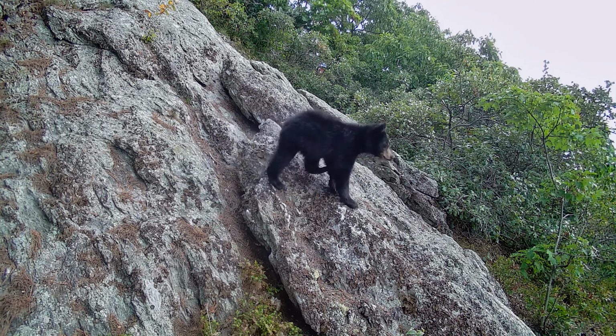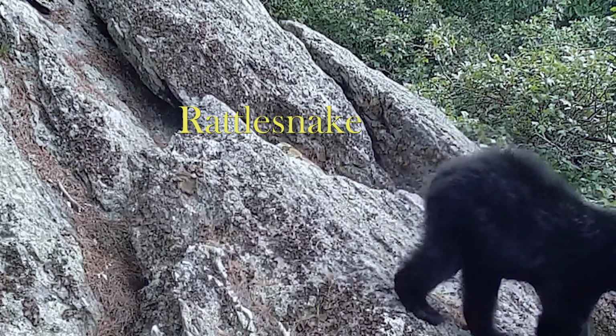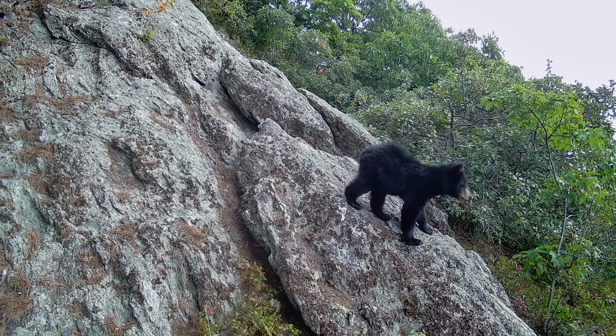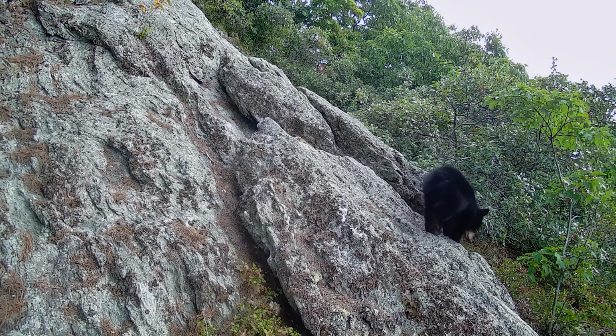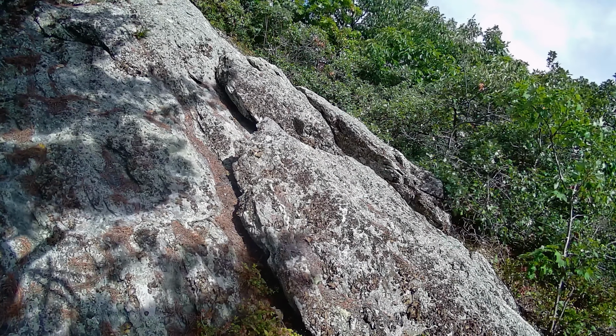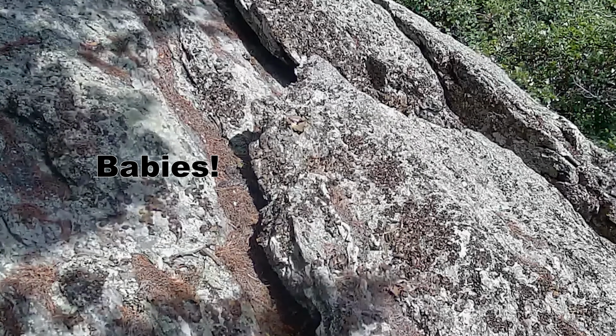This is my favorite clip from this site. A young black bear unaware that it just walked past at least one rattlesnake. And once again, this documents that in many cases, timber rattlesnakes' best line of defense is to remain motionless. Okay, if you are viewing this on a smaller screen, you're totally not going to see this, but what was captured here is a small pile of newborn rattlesnakes.